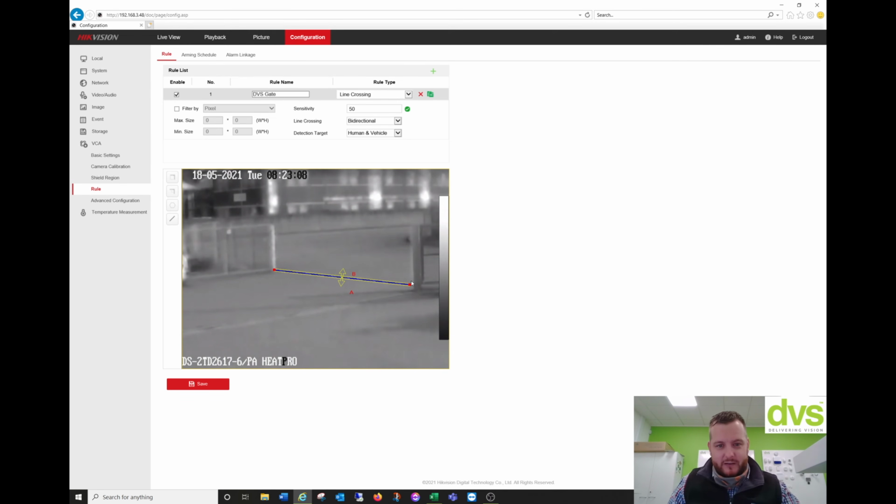I'm just going to move that up a bit because I did notice the person didn't trigger that, but they obviously squeezed through the side of that. Again, same with that one there. So it's very easy to set up. Once you've calibrated, this process is simple.